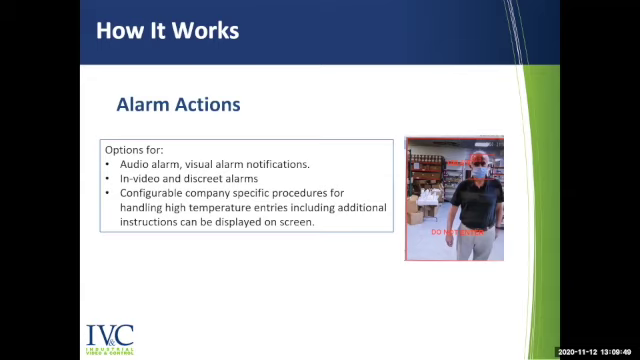So for instance, we can connect the system to your Wonderware platform. So when alarms do occur, we can send those via email or text. We can send that to your Wonderware system to perform some type of function, or have on-screen displays based on your protocol to have employees move aside when a high temperature is detected.